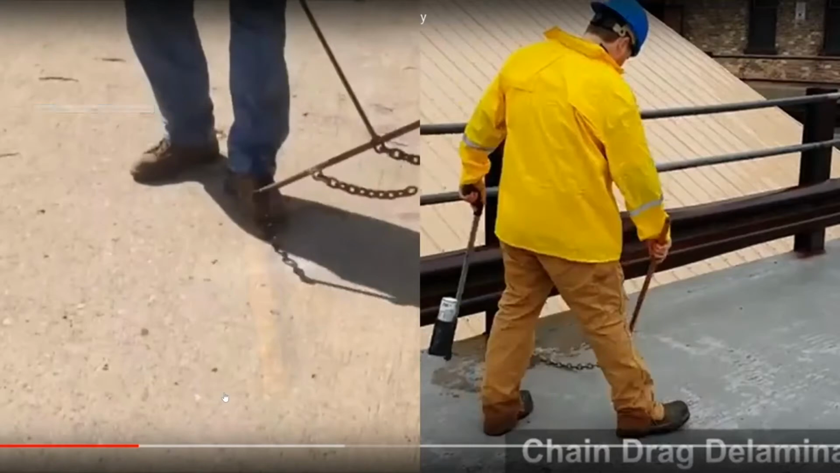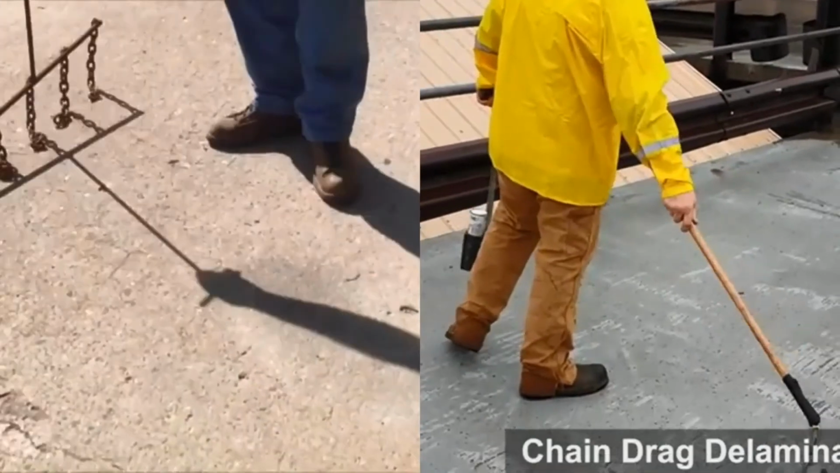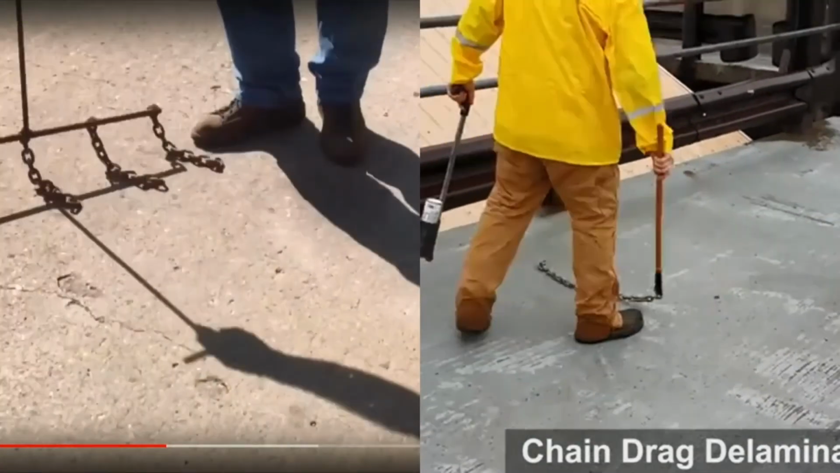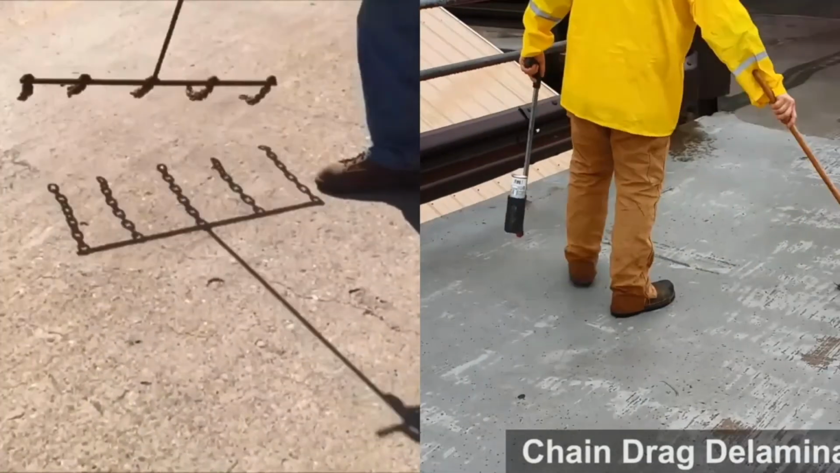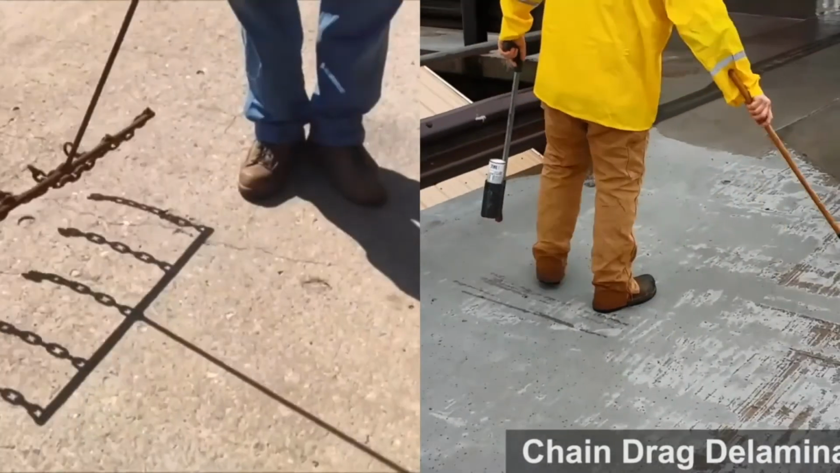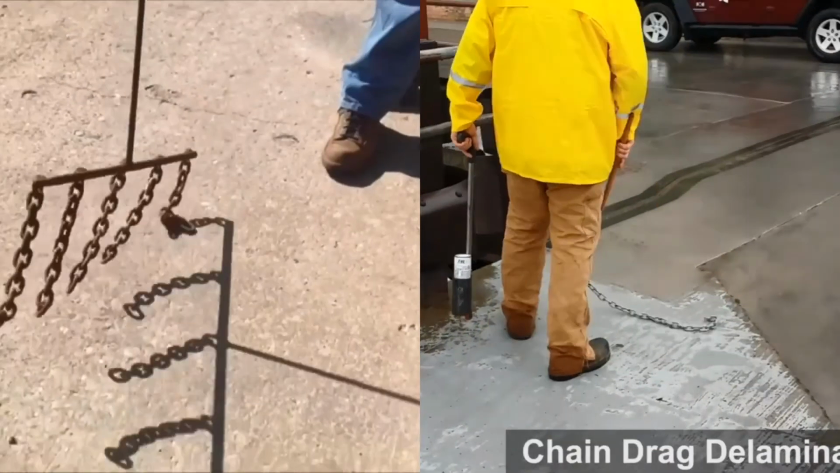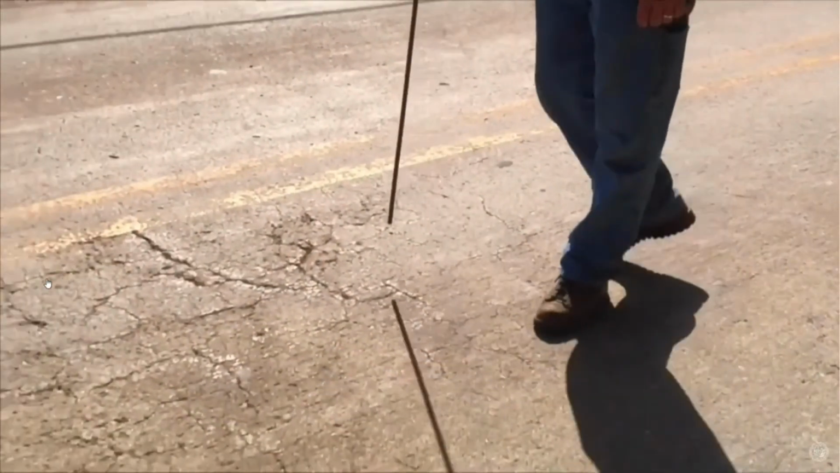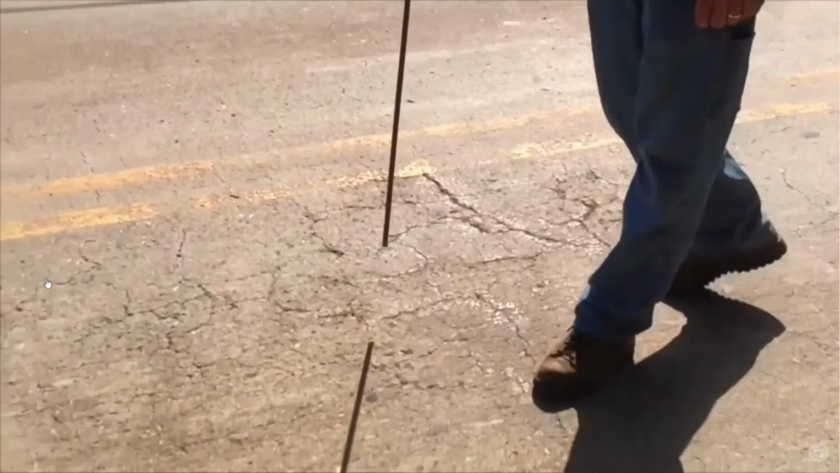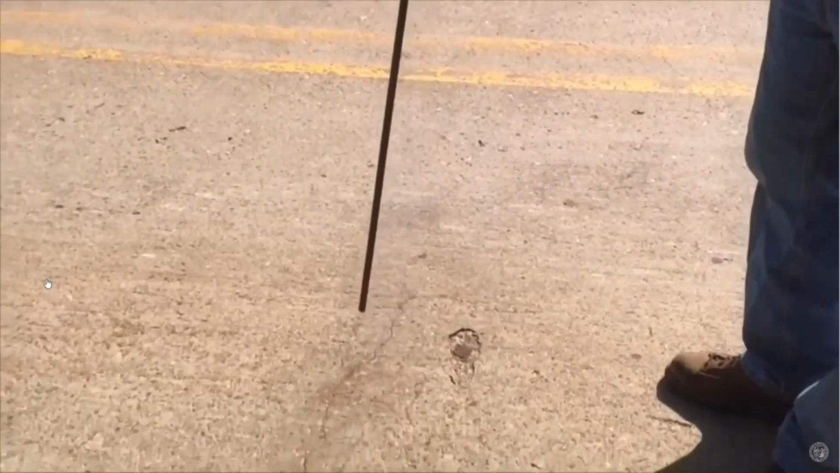And this is typically what your chain dragging operation looks like. And you can see the guys are progressing very steadily and listening closely to hollow sounding areas in the deck. And even sounding rods are used, kind of just walking slowly across the deck and listening to those hollow sounds.